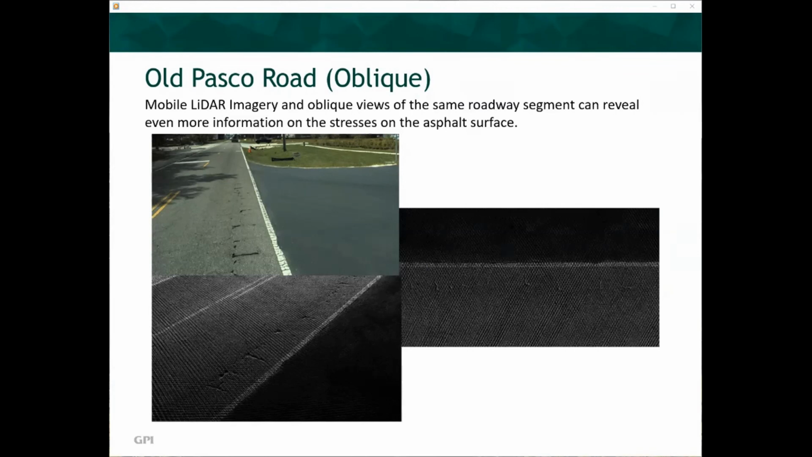The right vertical and lower left LiDAR intensity images show a close view of how the heavy fire truck traffic leaving the fire station is severely stressing the edge of the asphalt lane.